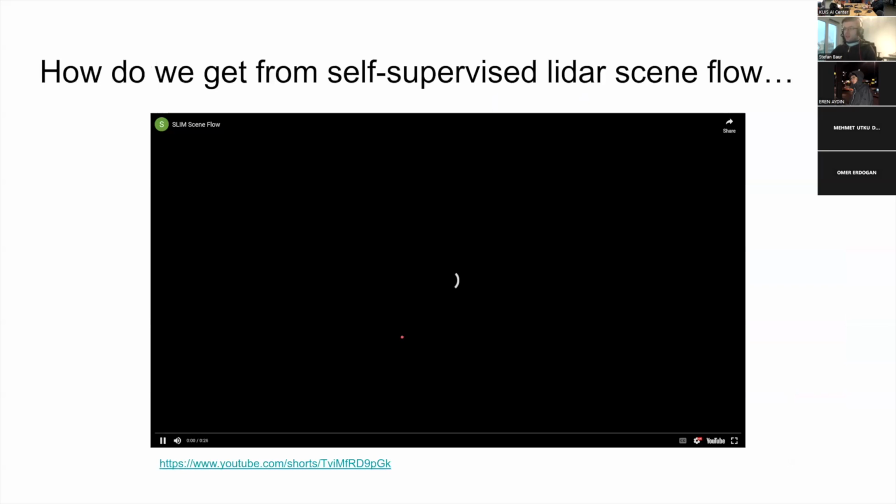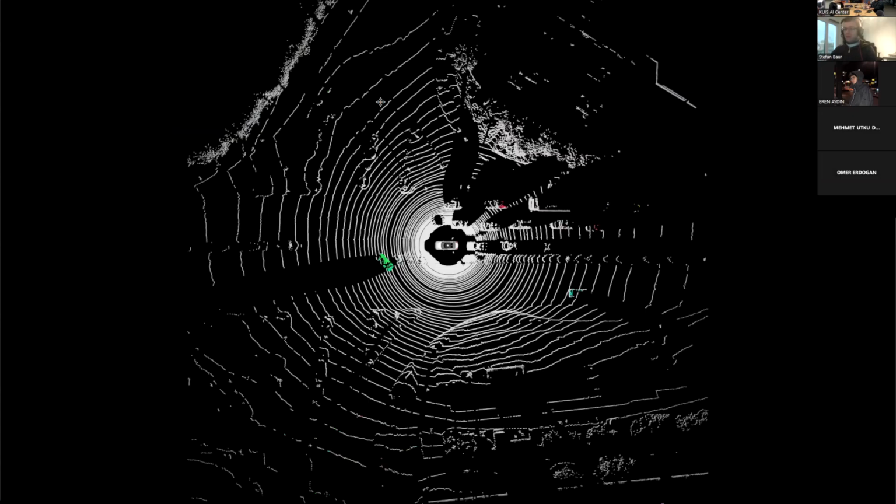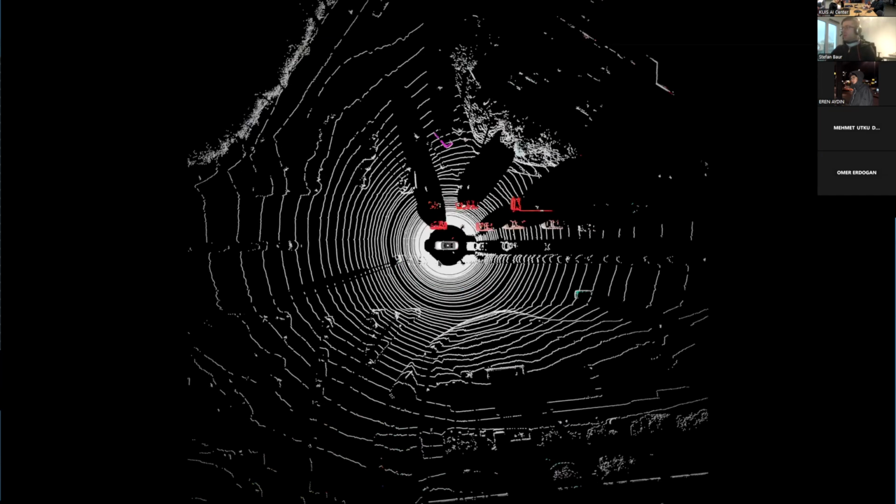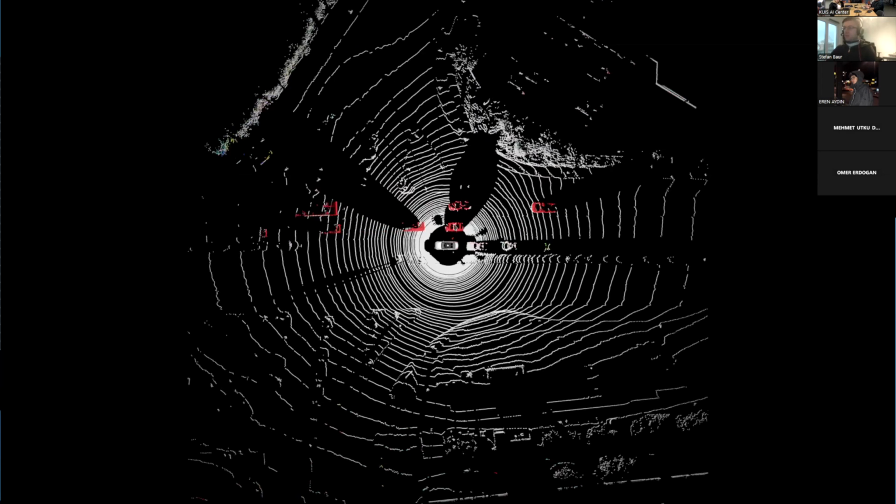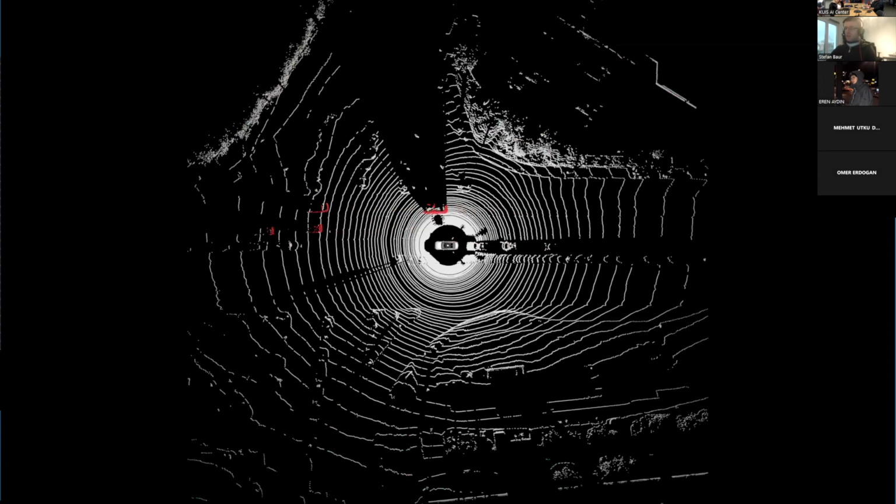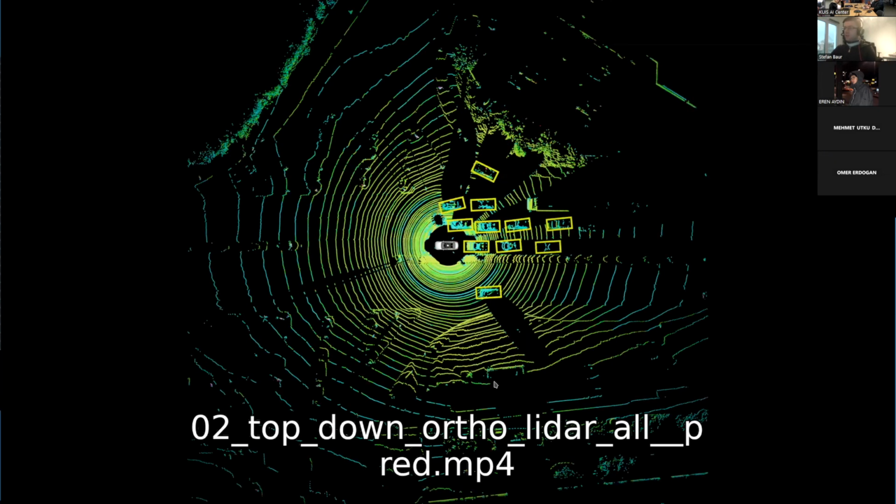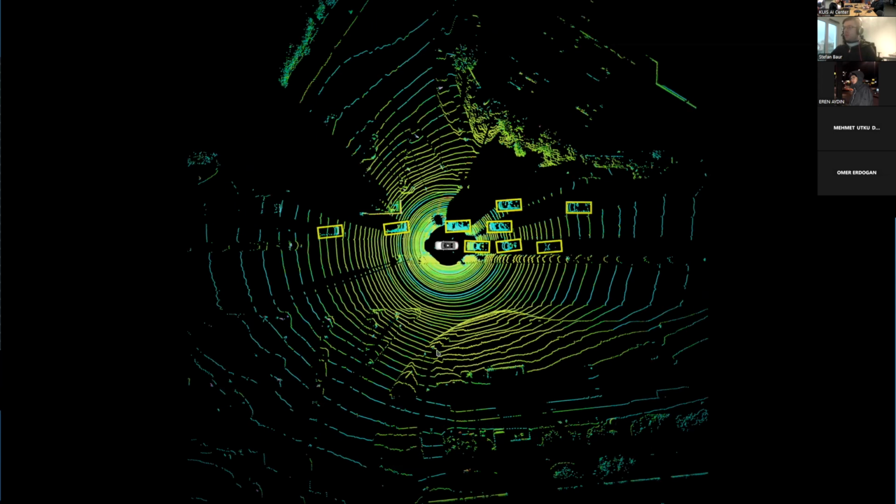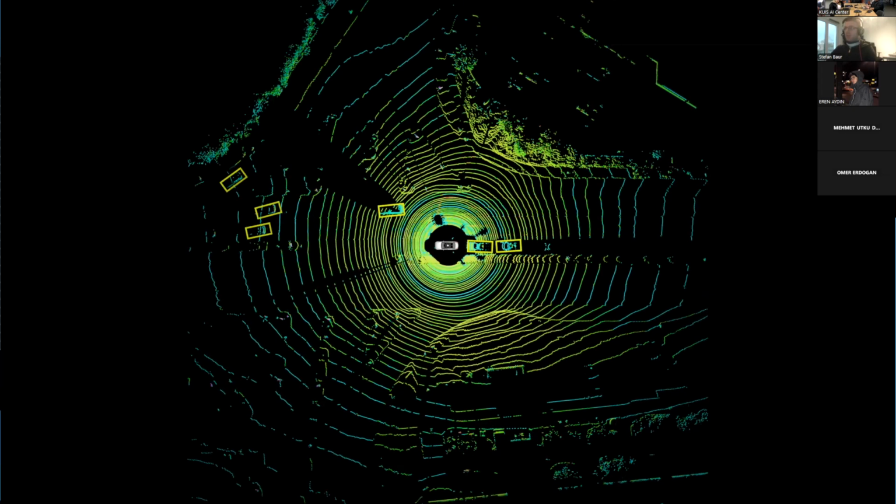So the question for me is always, when it comes to this self-supervised stuff, maybe we can have a look here. I hope you can see this. I'm sharing a video here right now. So the question for me is really, how do we get from this LiDAR scene flow to a really good object detector? We don't want to use human annotations. We only want to use motion, and we want to train a LiDAR object detector that is capable of detecting these moving objects, but also these static ones. And that's what this talk is going to be about today.